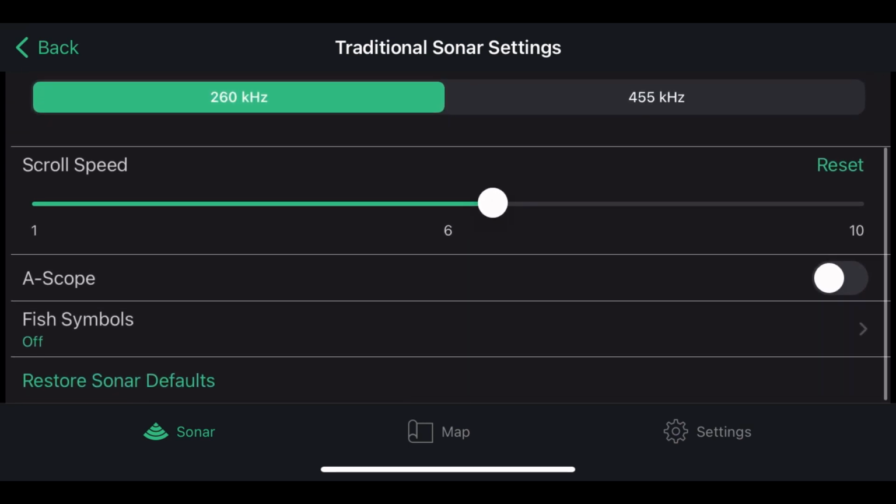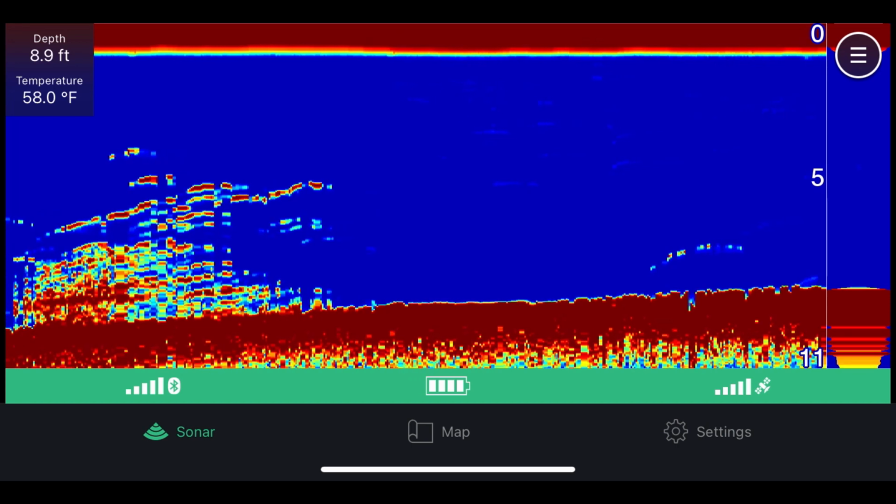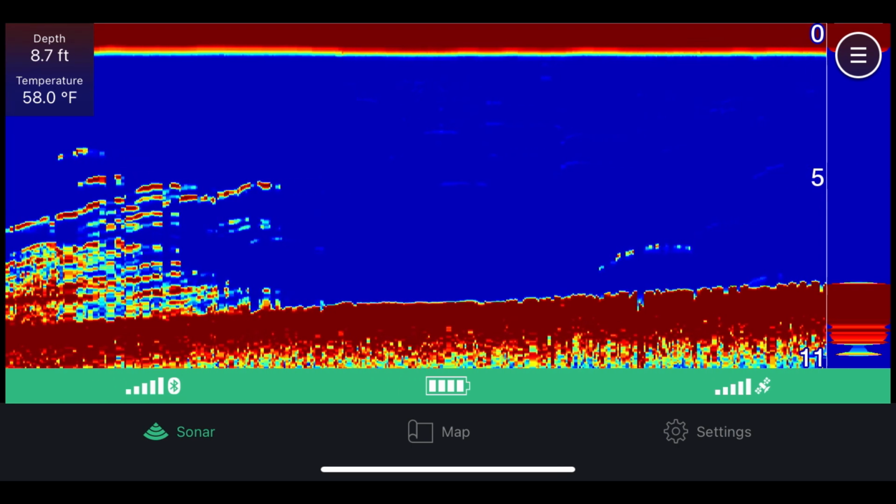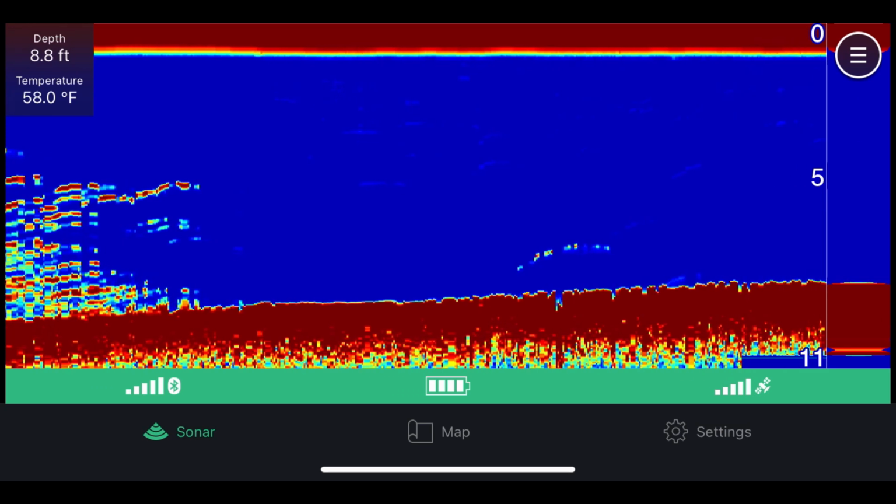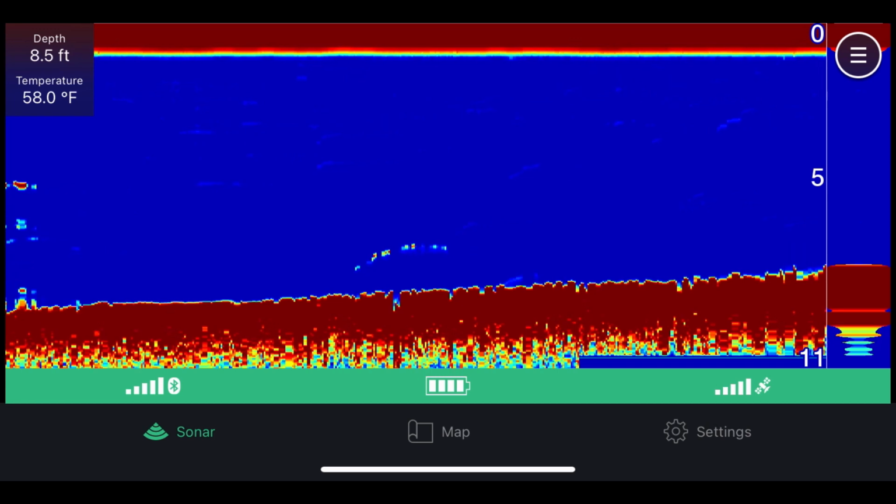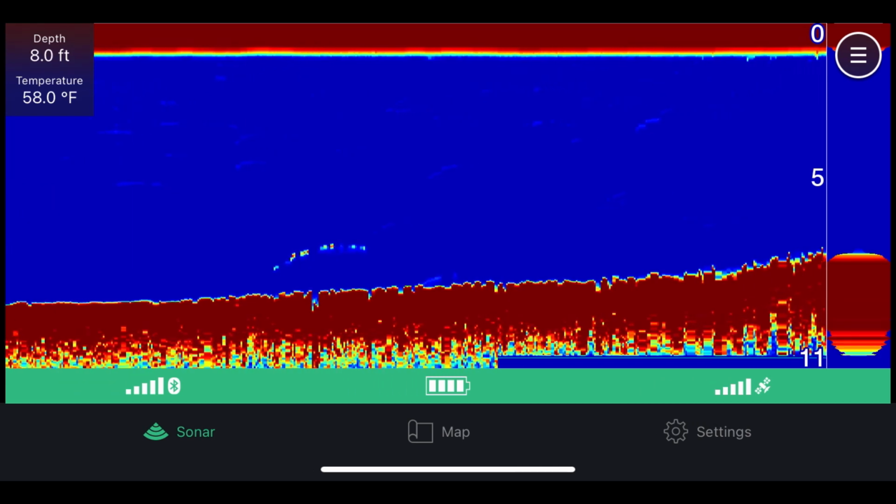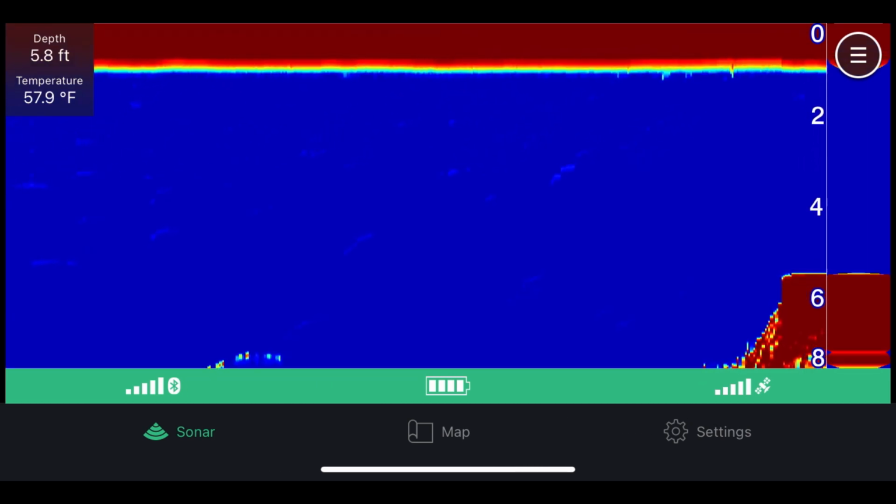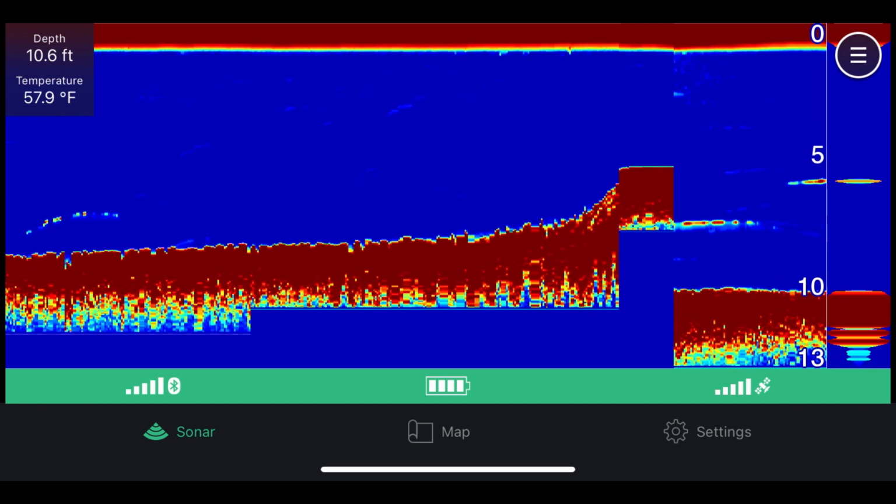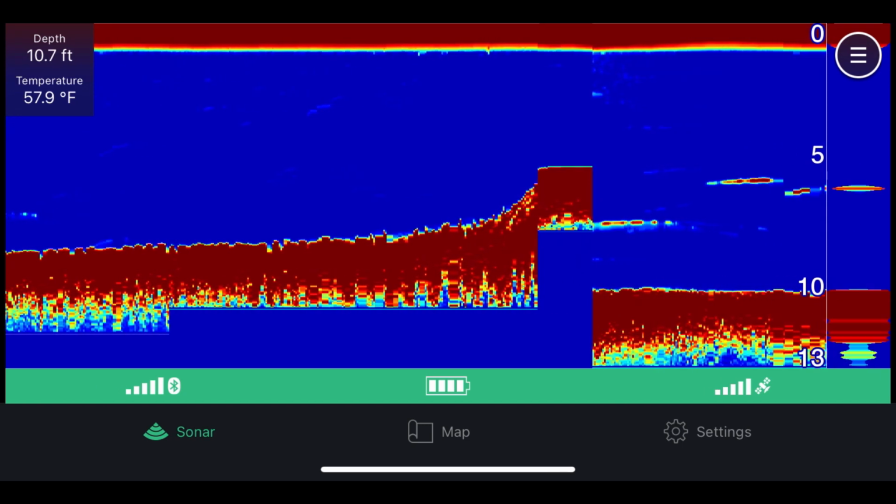Next is the A-scope. The A-scope is very helpful. If you turn that on, you can have a bar on the side. So it's kind of a mixture of the traditional view and the flasher view. You'll wait until you can see a fish. This is really kind of a combination of both flasher and traditional. There you can see a fish. That gives you a good idea of what the flasher is for.